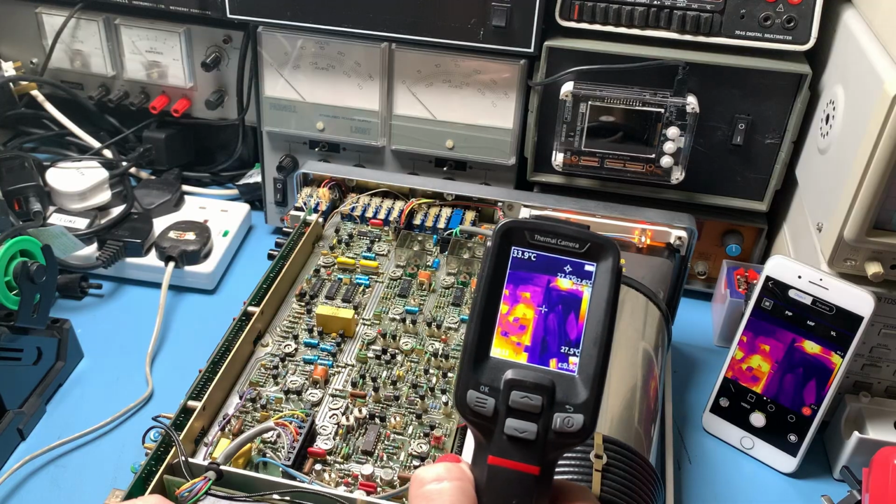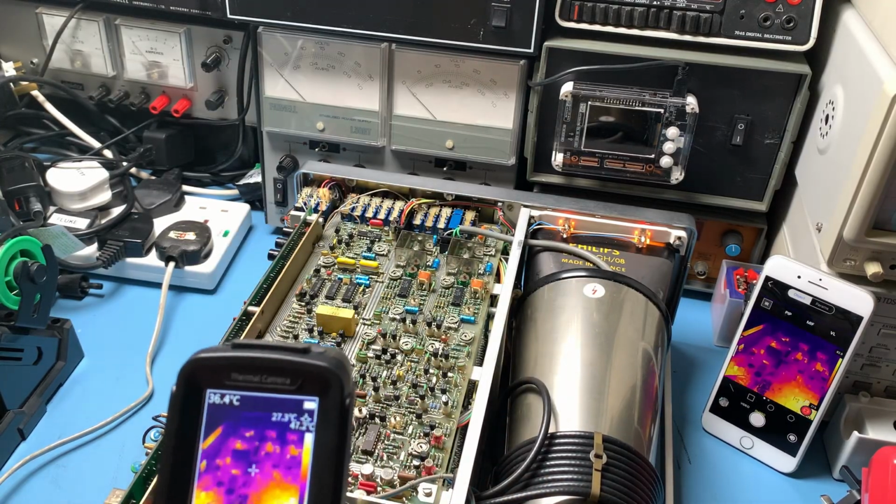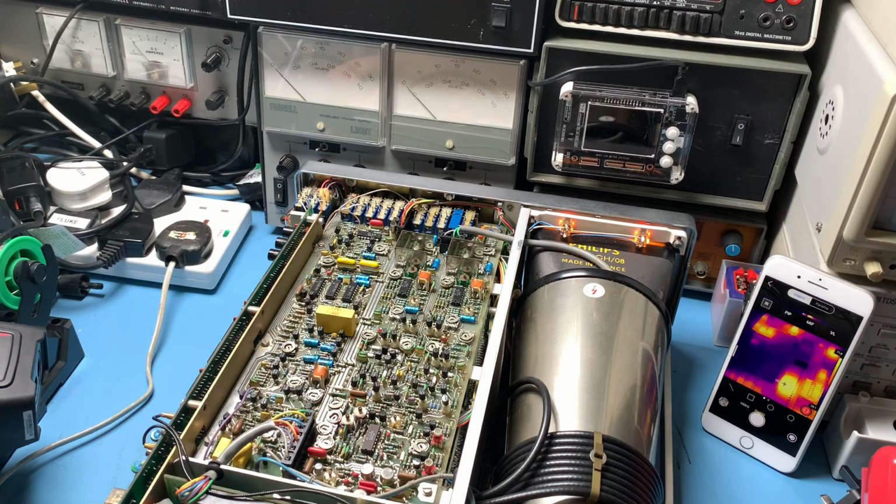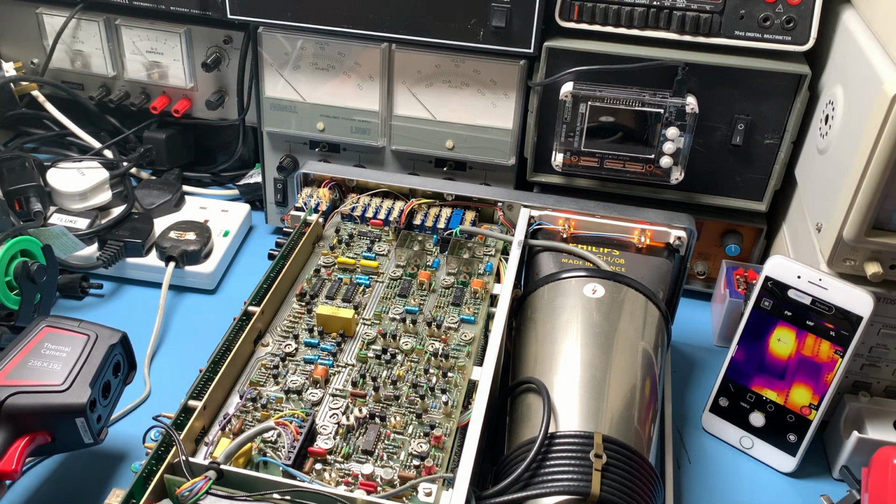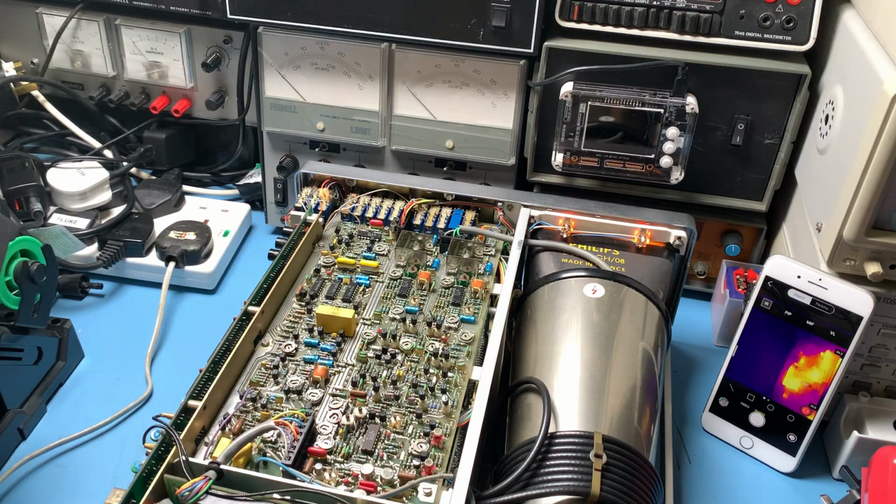As you can see, there is an ever so slight lag, but it's really not very much, to be honest. And the thing is, if I want to point that round here to take a look at this logic board on the side of this scope, without having to crane my head around there, I can see what these temps are, and I can see that quite clearly on my phone here. So if you've got something that's really awkward, you're working on something big and you can't quite get in there, I can see what's getting hot on this side here.